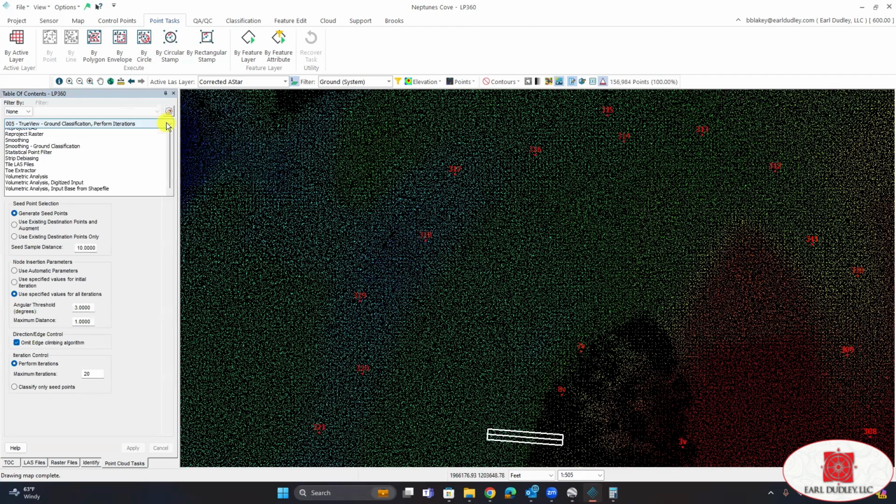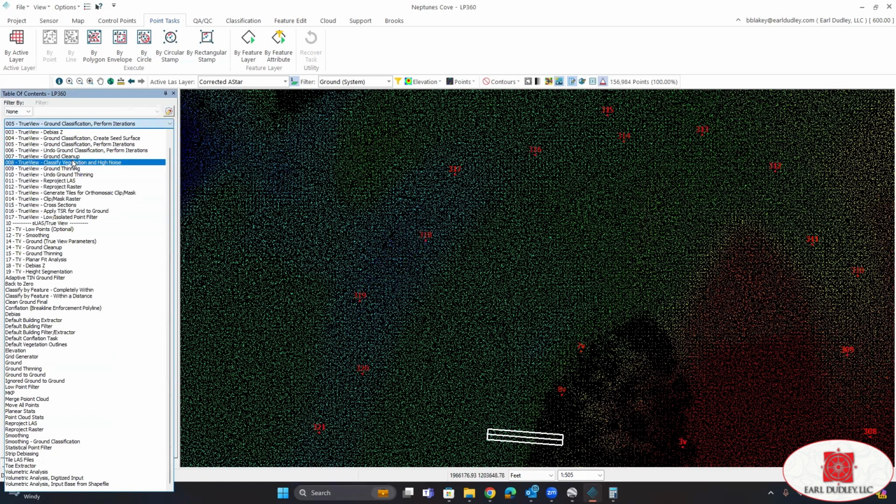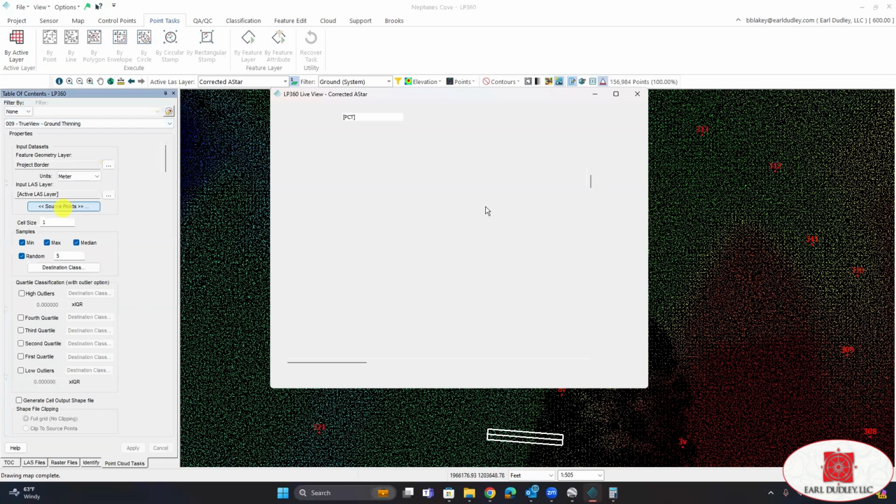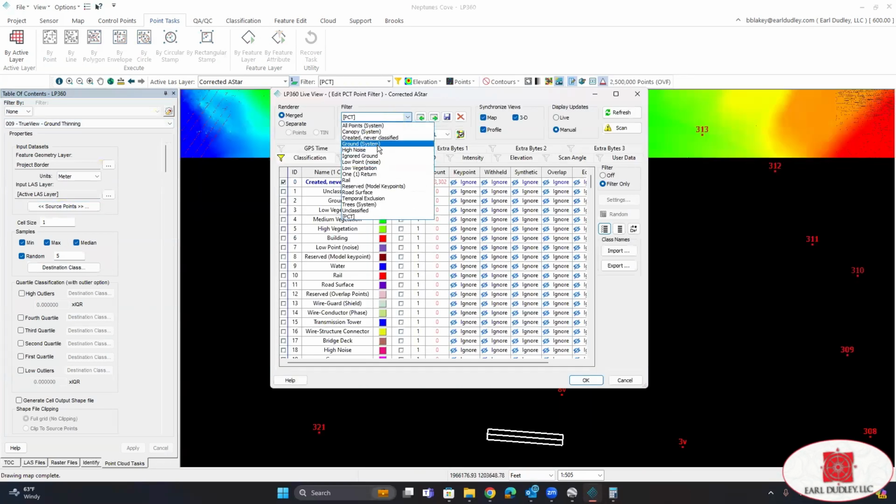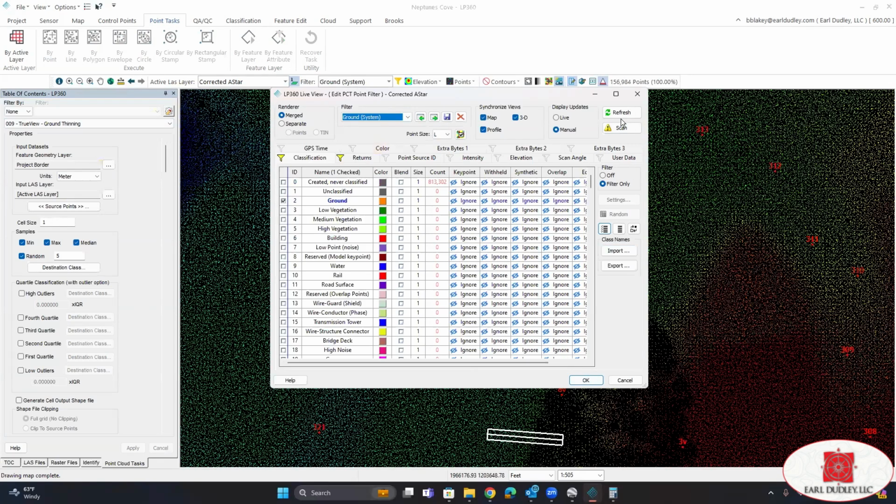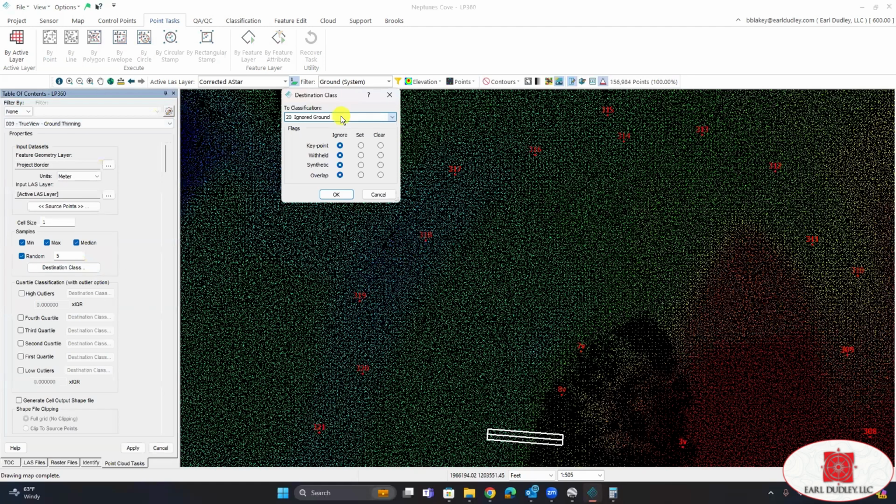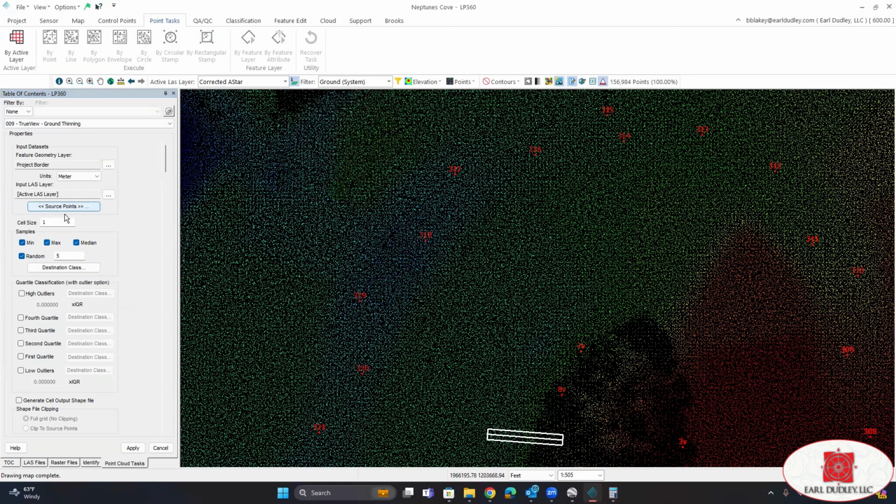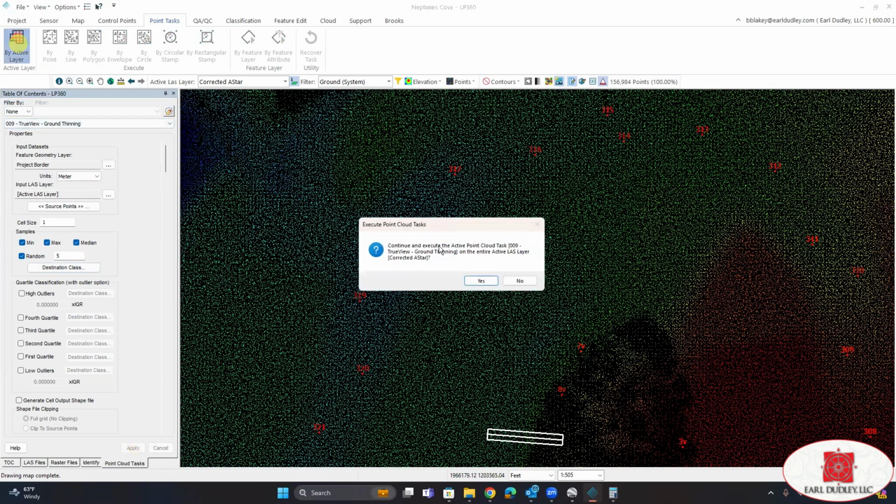So we're going to go back to our table of contents. And in the drop-down menu here, we're going to go select ground thinning again. This time we're going to select source points as our ground. There they are. And destination is going to be model key points. Wanted to do 5 points per square meter. Go ahead and click apply and execute by active layer.